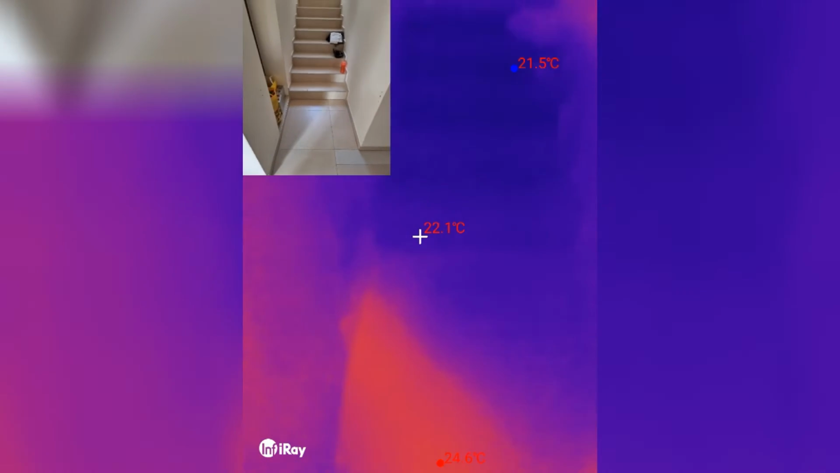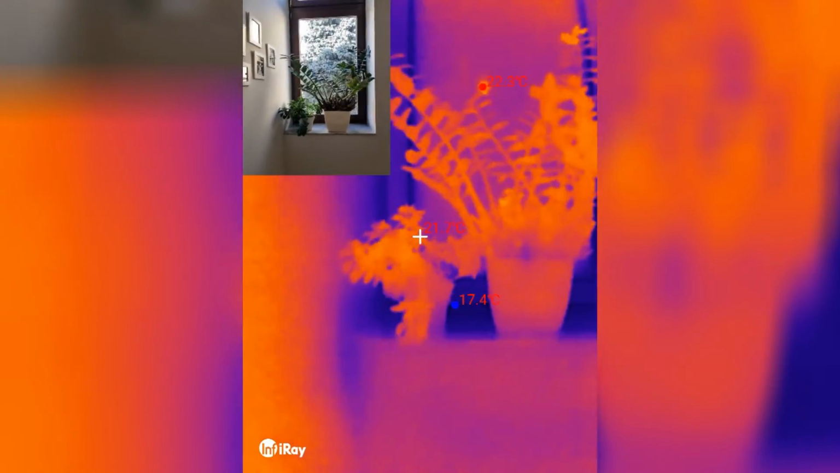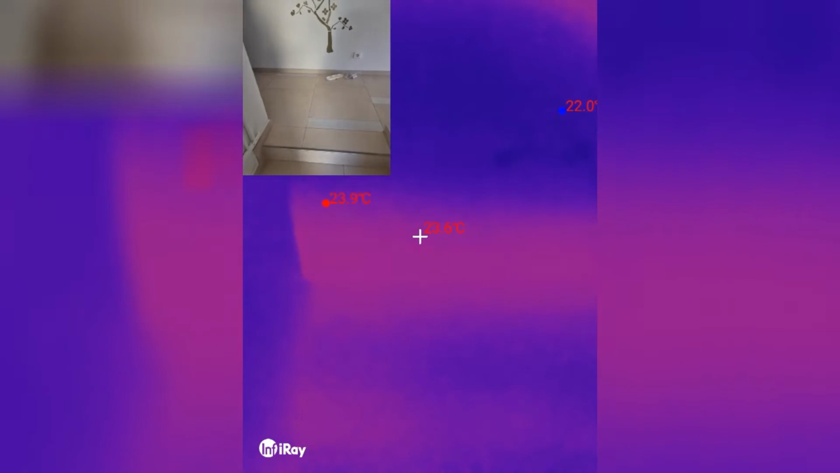Okay, let's go upstairs. I think the underfloor heating doesn't extend to the stairs, so that's definitely cold, and I can feel it. Some house plants. And if you go around, there's nothing here. And then the underfloor heating should start here as well. Yeah.